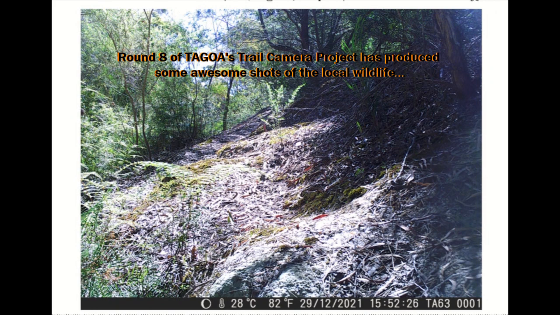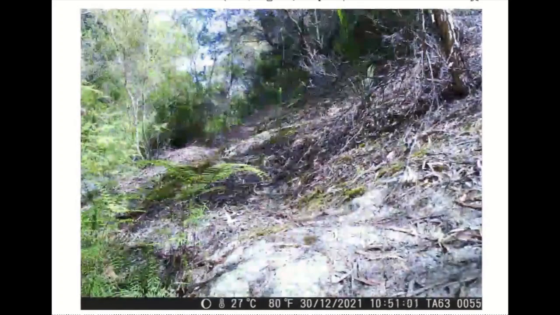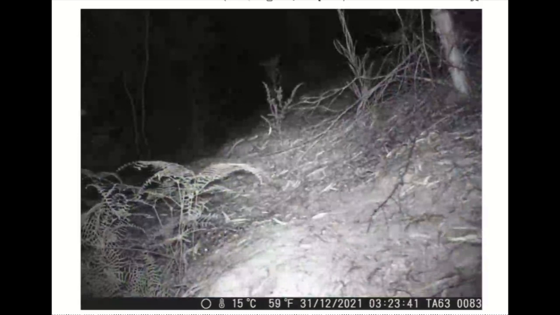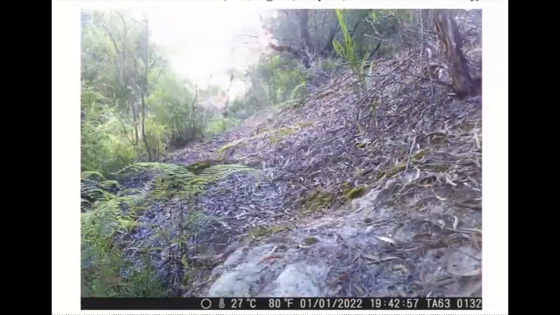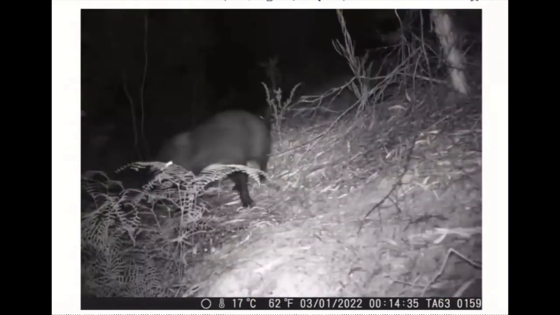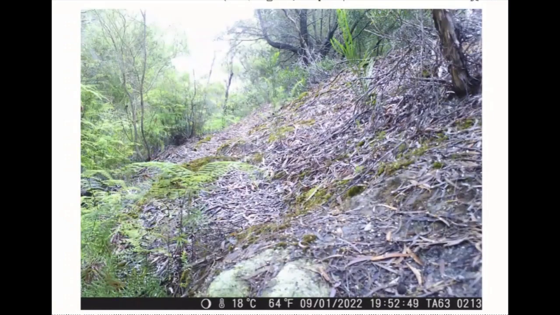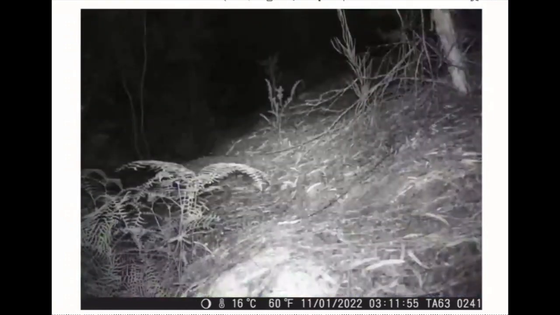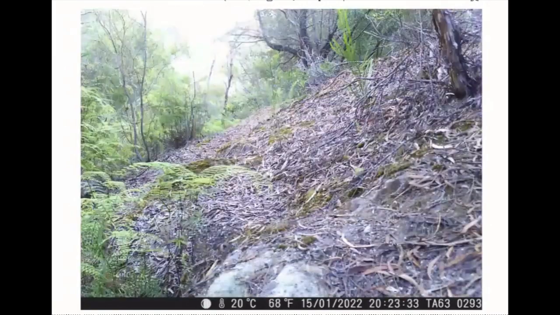So round 8 has once again proven to be very successful in covering a large area of northeast Tasmania and getting a lot of critters in, as you can see through this little bit of a slideshow that's slightly sped up. Wombats, devils, quolls, feral cats, kookaburras, occasionally the odd nightjar as well, paddy melons, you name it, lots of critters coming through.